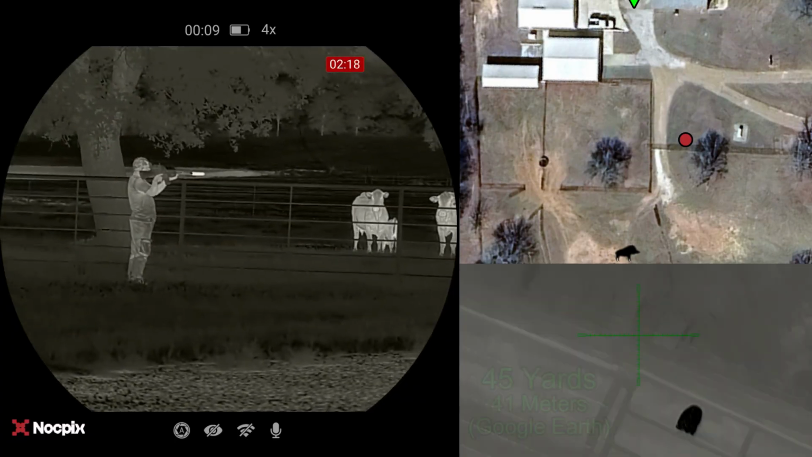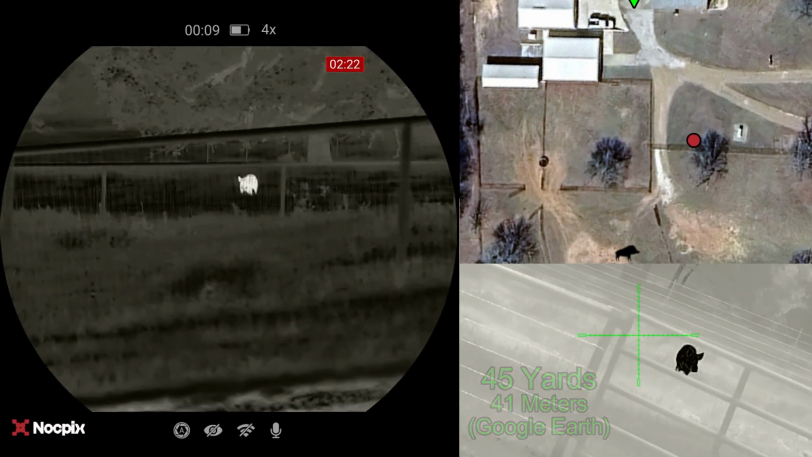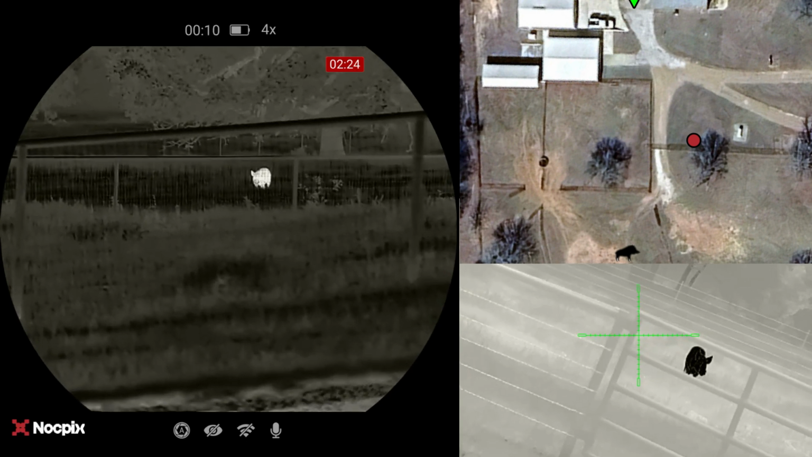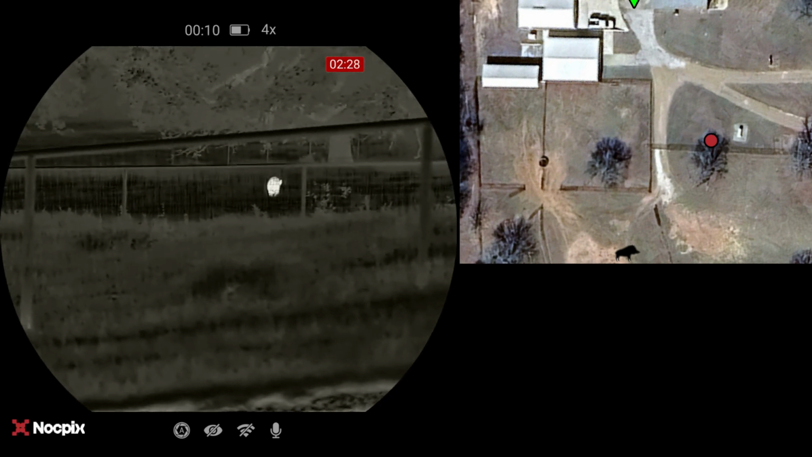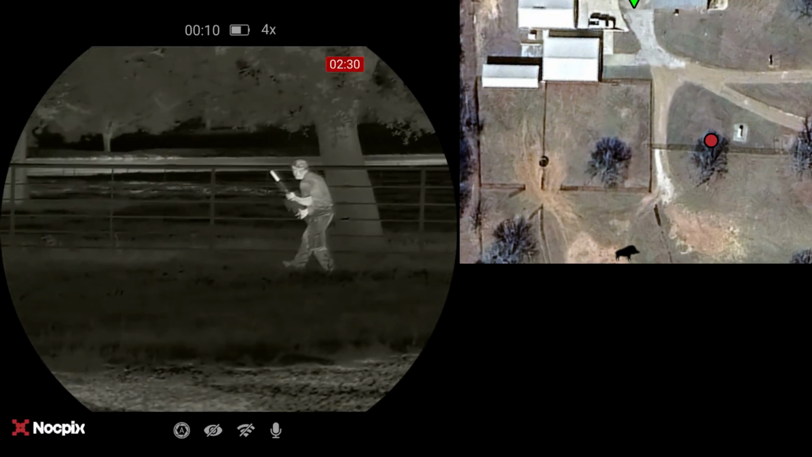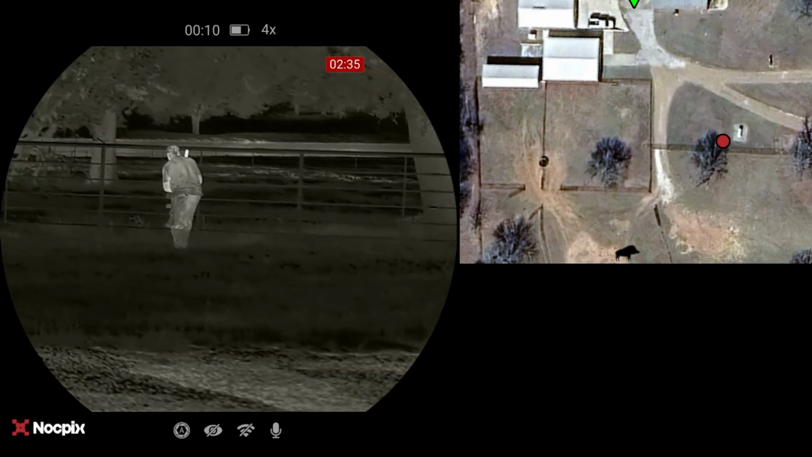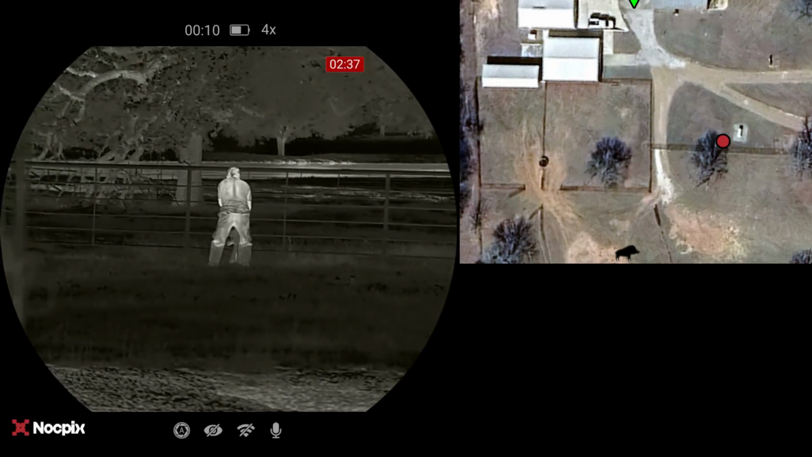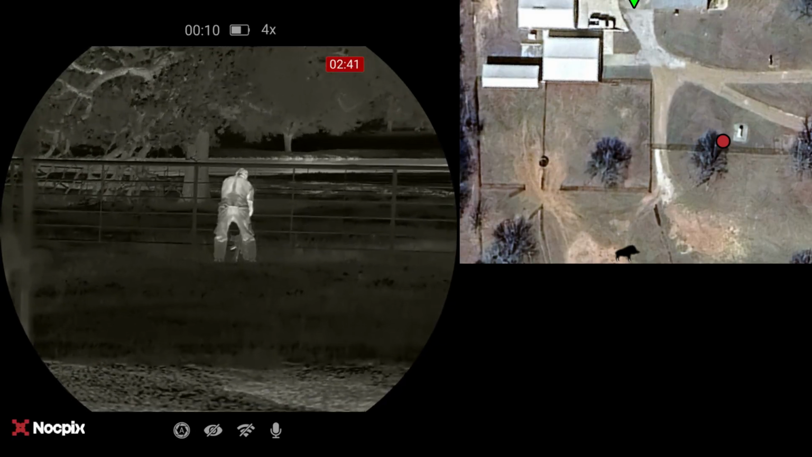Just going to check over, see if he's got a shot over the fence here. And no, he does not. He did tell me he thought about shooting through the pipe fence and then thought the risk was too high. Can't really fix a pipe fence too easily in the middle of the night. And Ben's moved down this way. I think he's trying to get far enough away that the hog won't notice him if he goes over the fence.